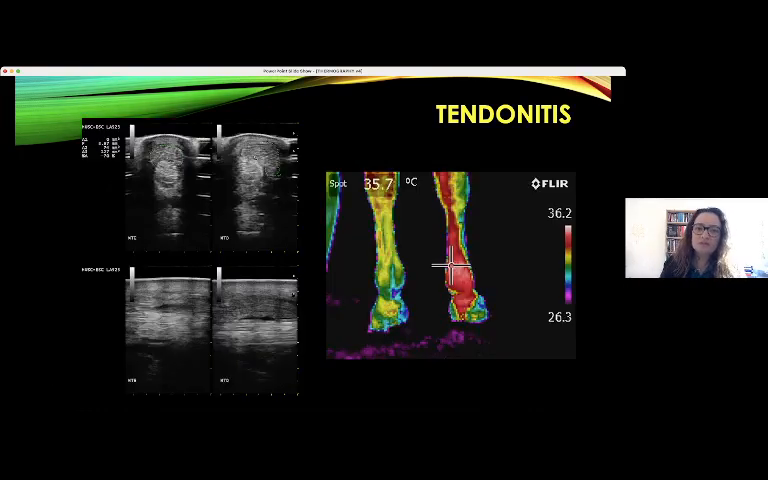And in horses, where it is more frequent to have tendonitis, it's really simple to verify. As you can see in this image, it's very simple to see that we have alterations in the right front limb, and after, when we perform the ultrasound, it's clear to see the alteration.